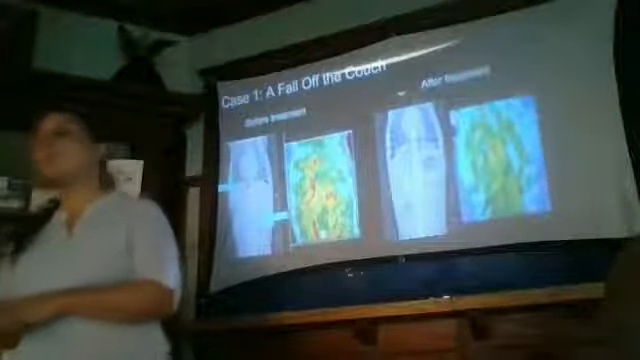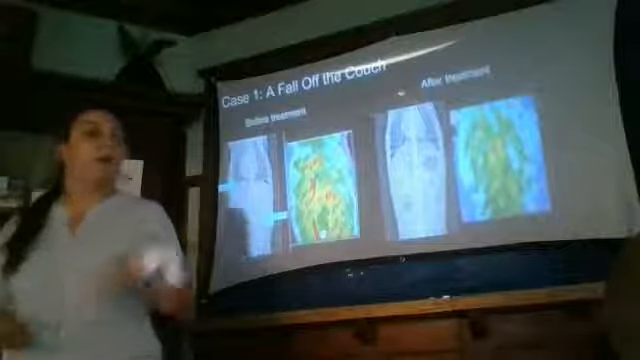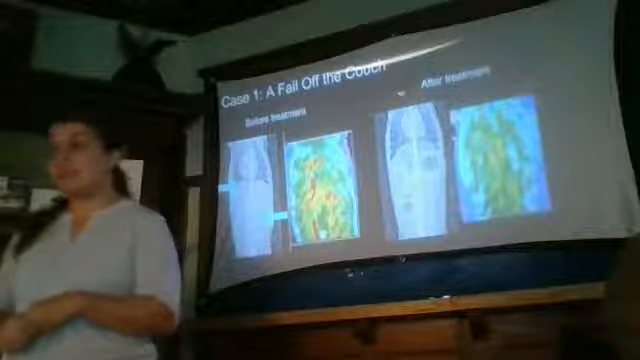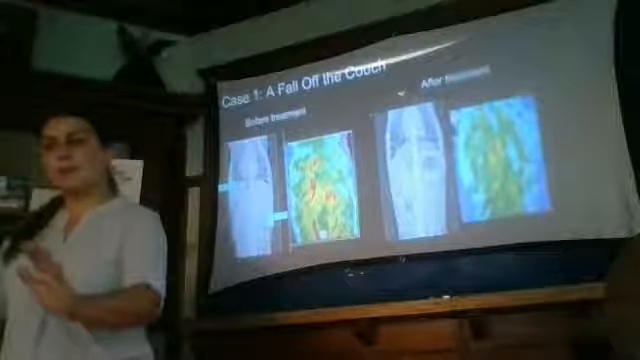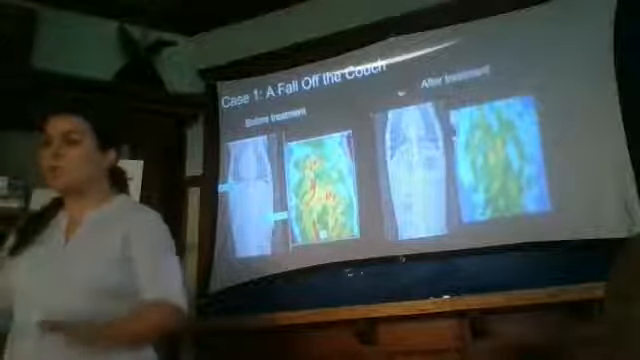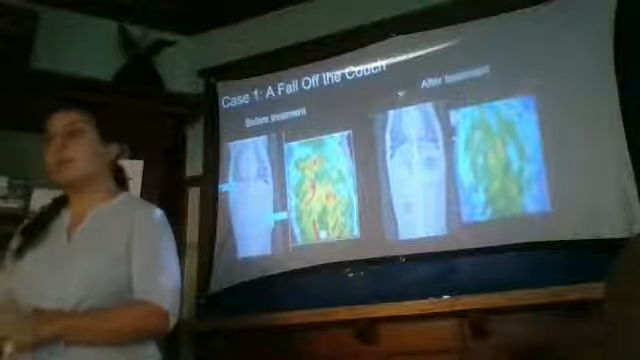So I have a few cases to show you of examples where this has been really helpful to track things. In this one, we had a dog who fell off of the couch. Once that happened, this pet was very, we'll say, awkward. It didn't really know how it wanted to stand, and was very vague on its physical exam about which part was more painful. They had to take x-rays, and they also used DigiTherm to complement each other.